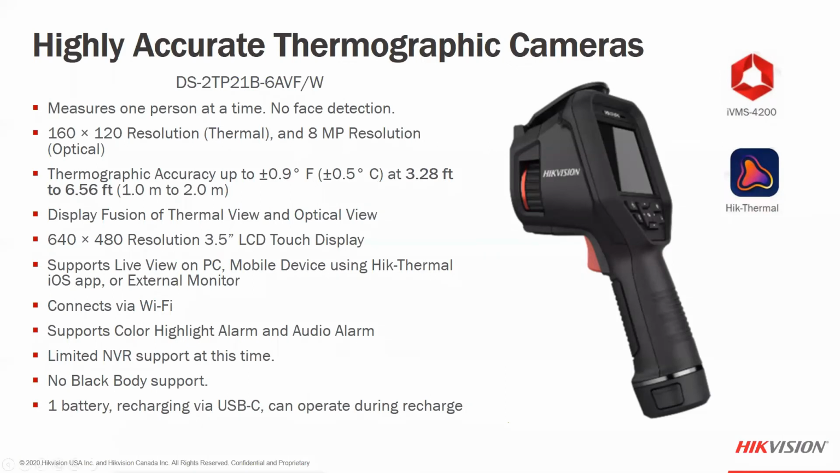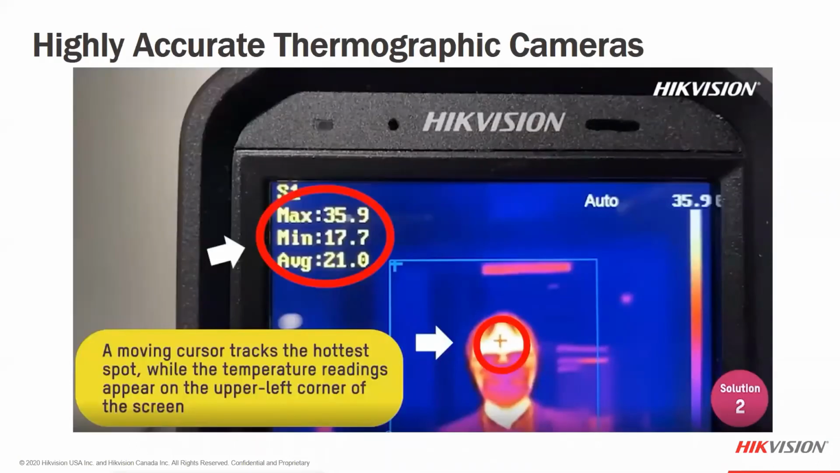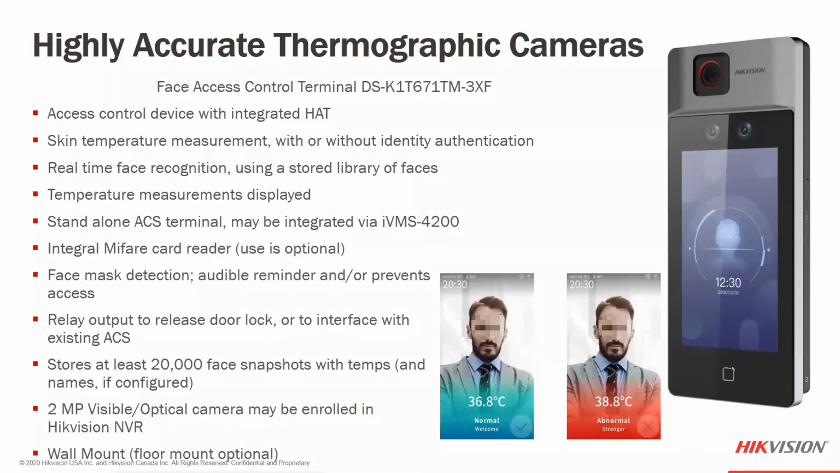Thermal app. The detection range is a little bit short, 3 to 6 feet away, again 1 to 2 meters away from the person. And again, it is going to be one person at a time. This is what the display looks like. It does have the minimum and maximum in the corner, and you would have the crosshairs on a person. And again, regarding the accuracy level, it is one person at a time, walking through a controlled hallway.